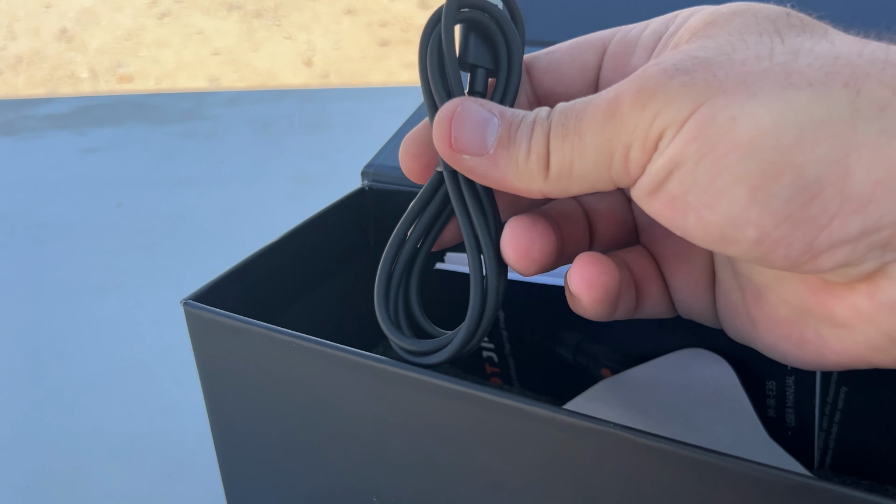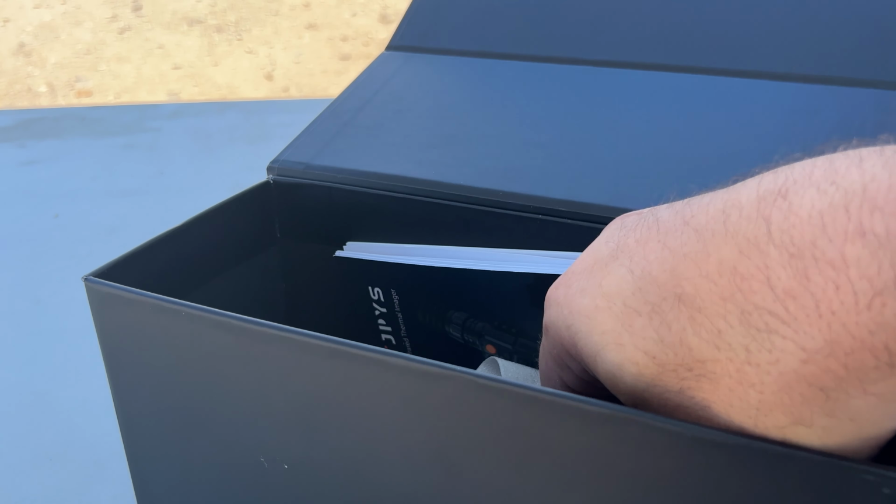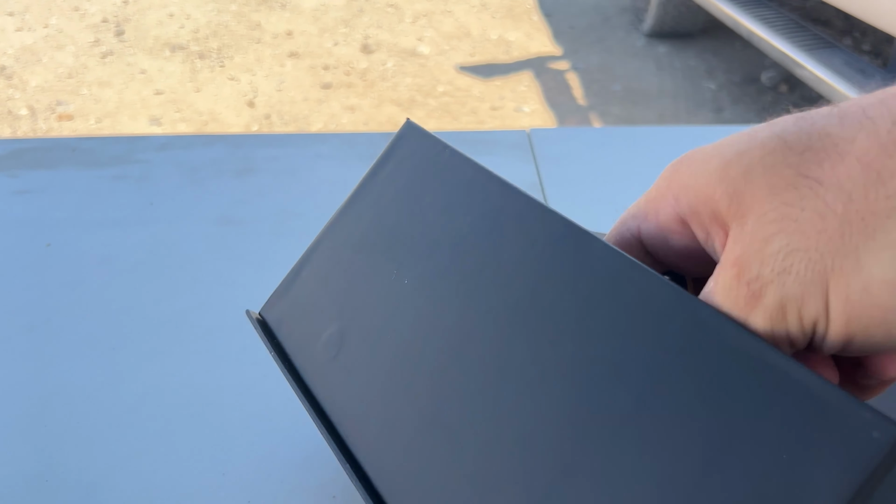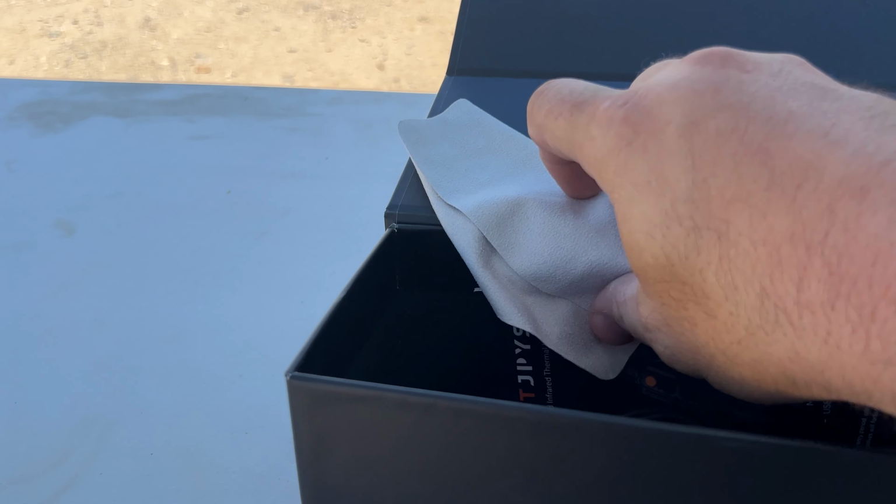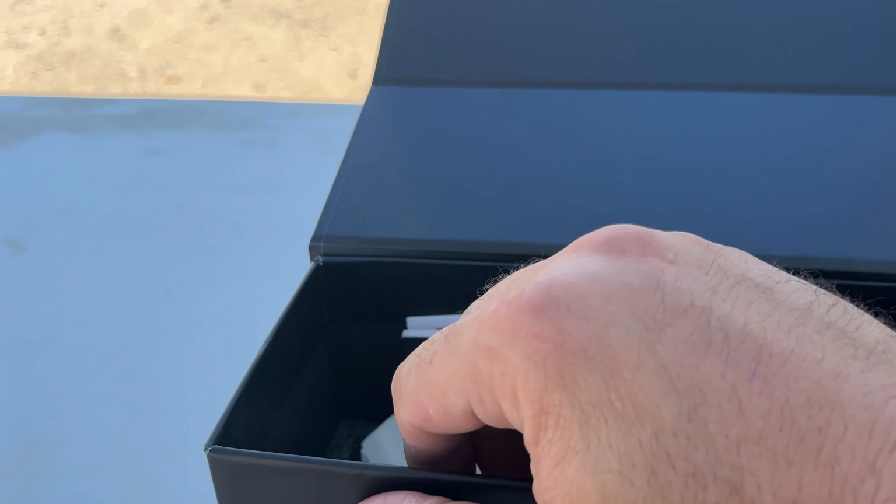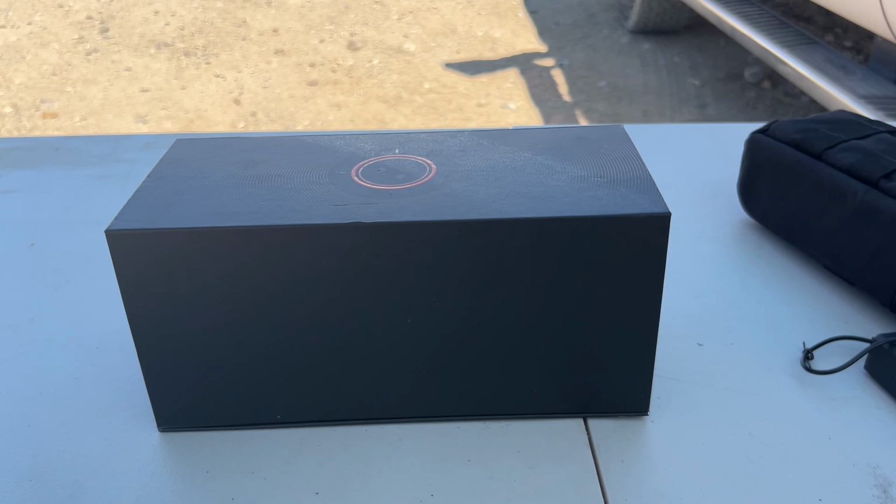They have a USB charging cable, so you can charge the batteries in the unit, or you can take them out. And then here's the extra batteries. So right now it has 2 fresh ones. These are freshly charged. And it has a nice little microfiber cloth. Everything kind of seems to come with that optic-wise. Let me show you the unit itself.